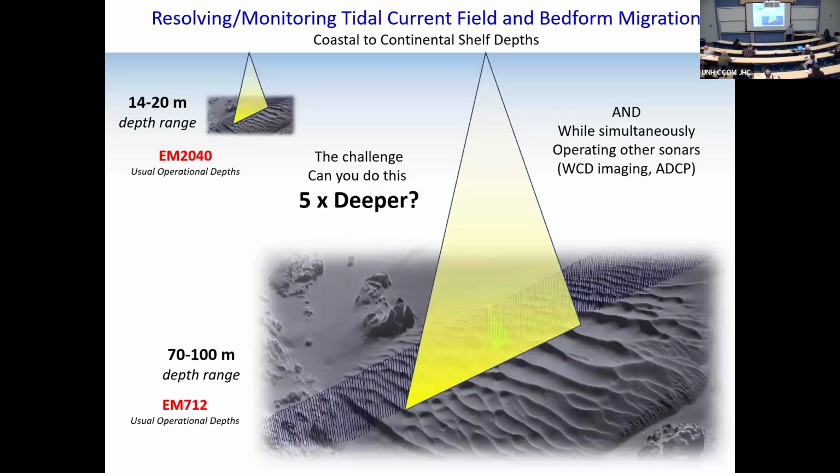So what I was doing on the west coast, everything I've shown you today were very shallow dune fields, sort of in the less than 20-meter range. It's not really a challenge. But the west coast is heavily glaciated. They're basically drowned fjord systems. I'm looking at banner banks now that are in 70 to 120 meters of water, sort of 5 times deeper. And I still want to see the small dunes move on the back of the big dunes. And that was the challenge.